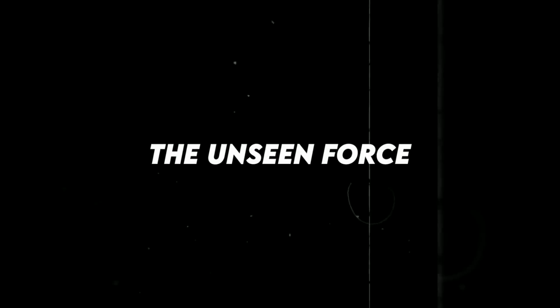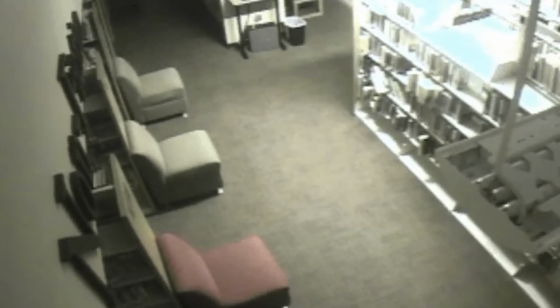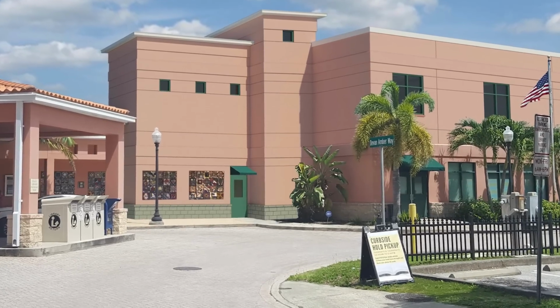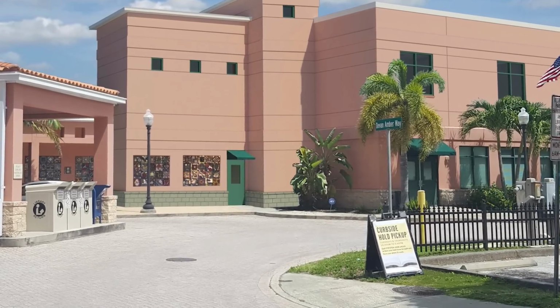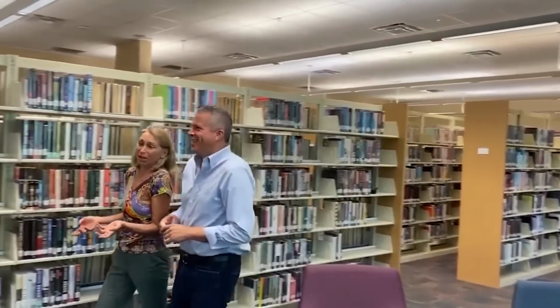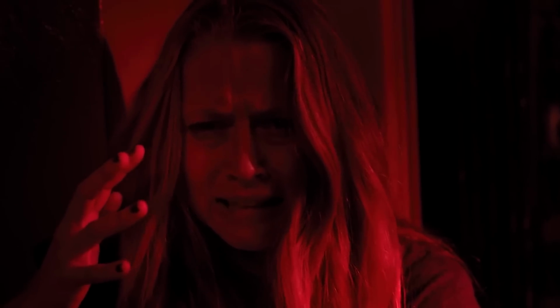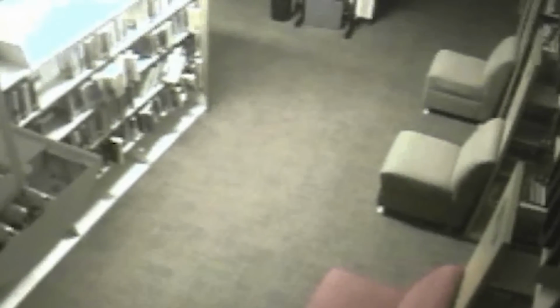The unseen force. When the lights are low and the library is still, the Safety Harbor Public Library in Florida is known for its quiet atmosphere, but a bizarre incident has left employees and owners baffled. A security camera captured the unexplained event at 5:36 a.m., and it's sending chills down the spines of all who see it. As you watch the footage, you'll notice a book suddenly flying off the shelf, as if pushed by an invisible force. The question is, what could have caused this?